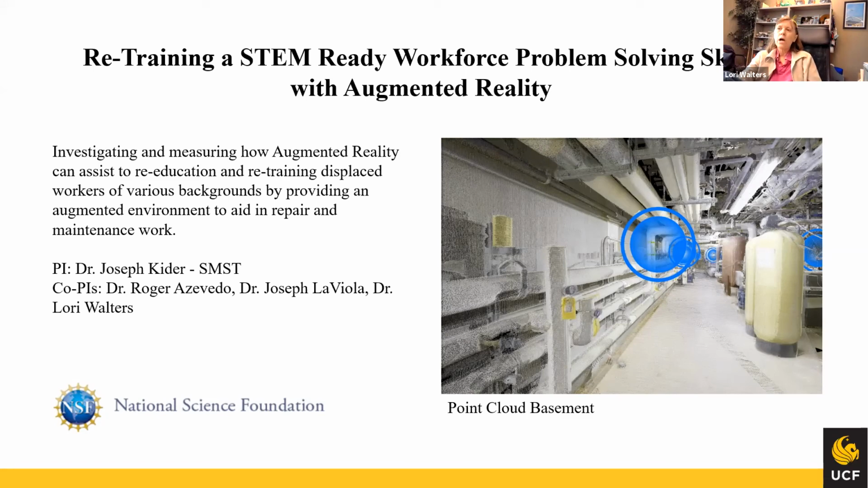And here you see a laser scan of the basement of our own biology building. We thought that we could go in and laser scan some of these areas and get accurate representations of them, for the virtual reality and the augmented reality. This is just a point cloud that we did with the RTC 360.